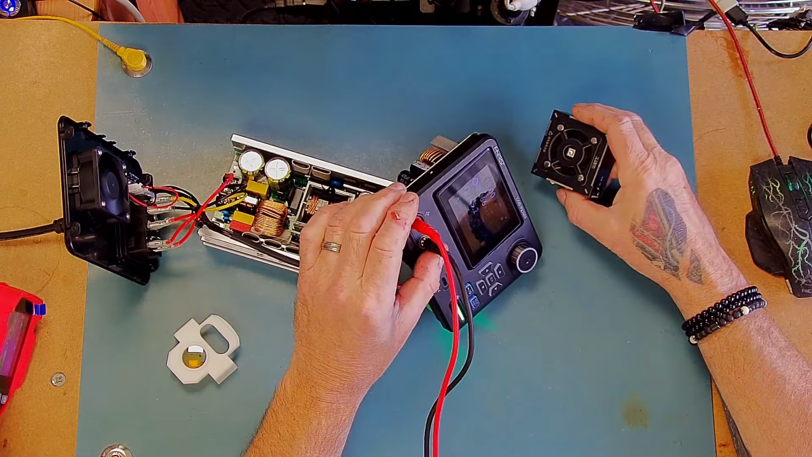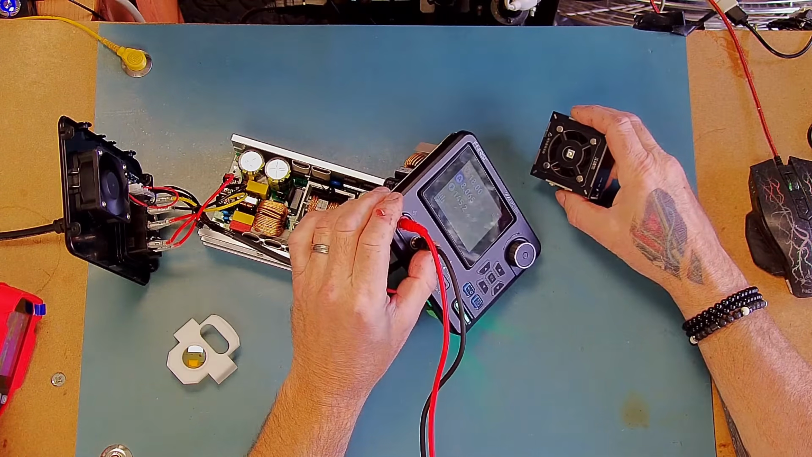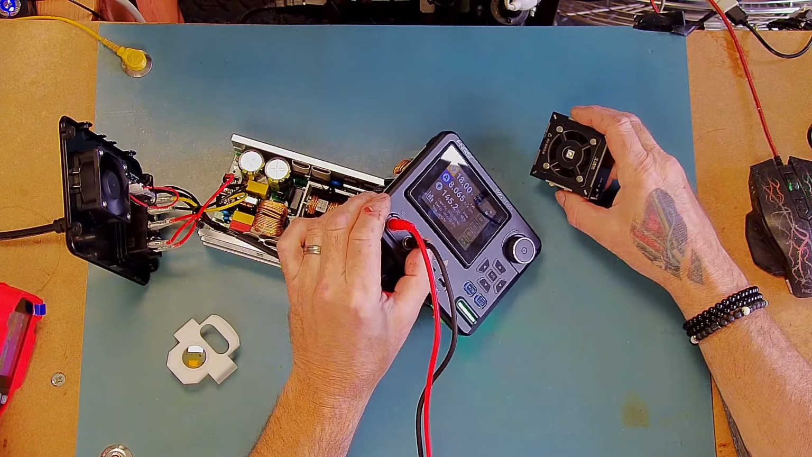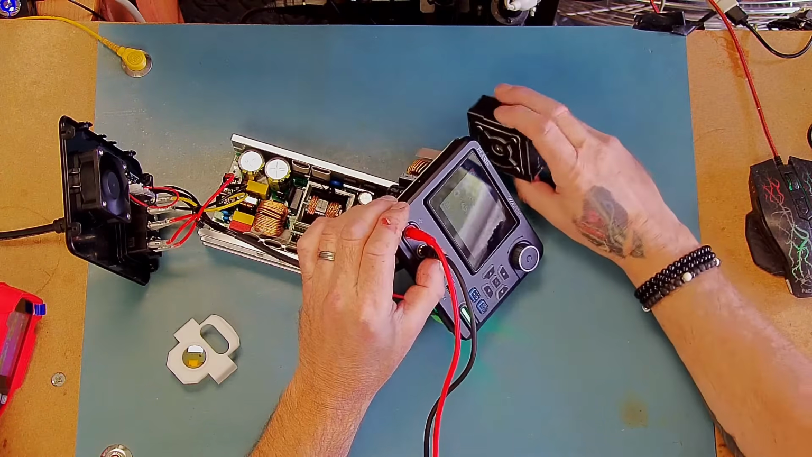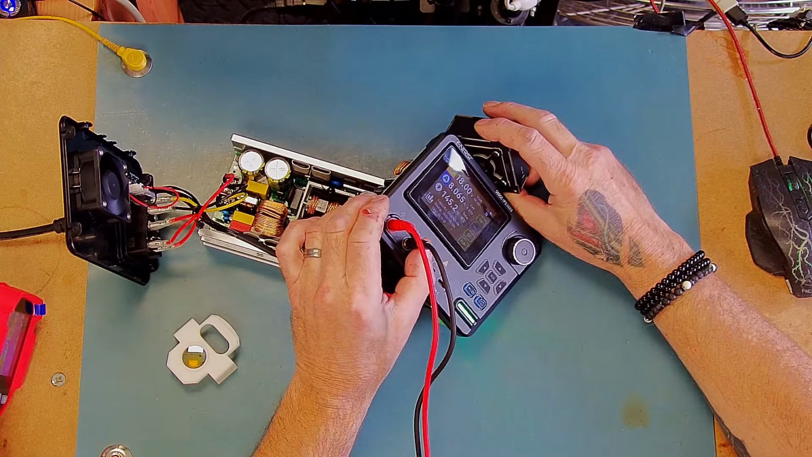So it's 40 degrees, it's climbing up, 41, 42, 43, try and get the reflections out so you guys can see, 45, right. Noise for the fan. Yeah, instantly that's coming down. That's down to 40 degrees, 39, 38, 37.